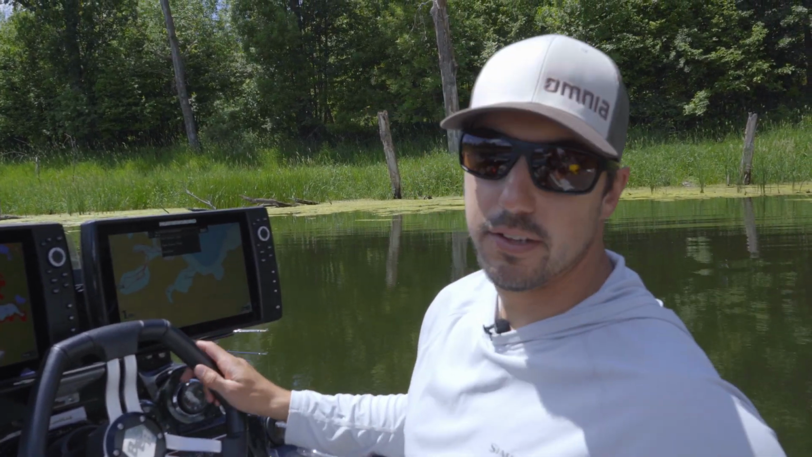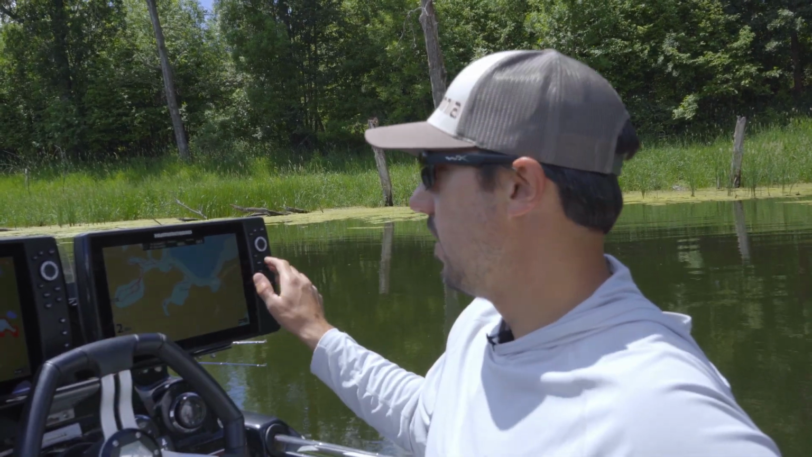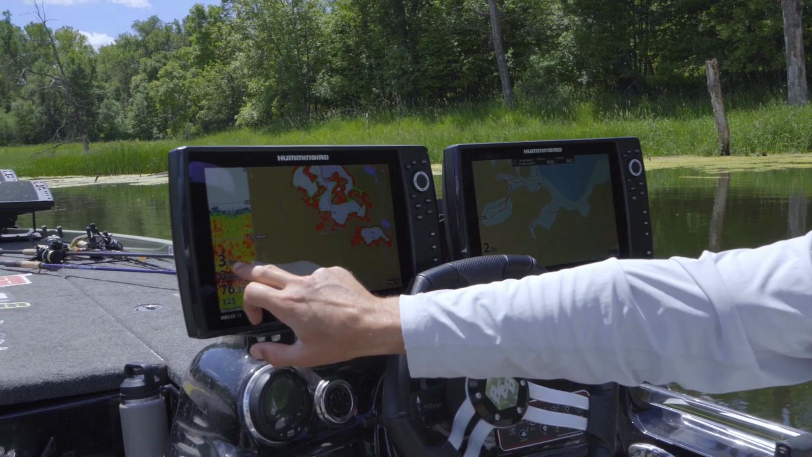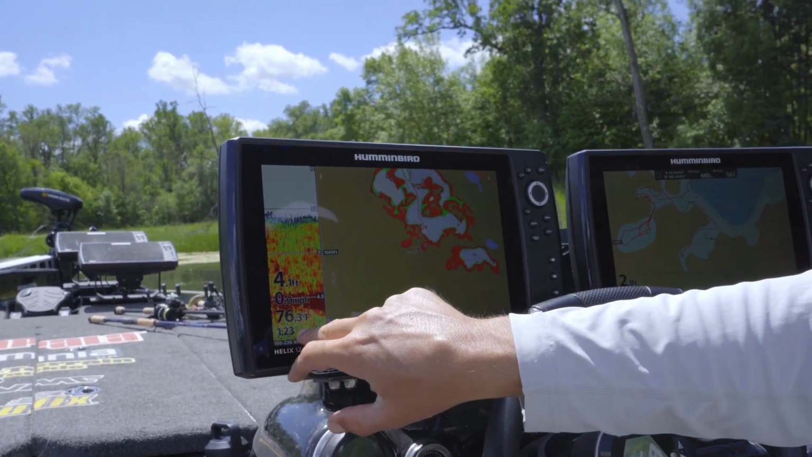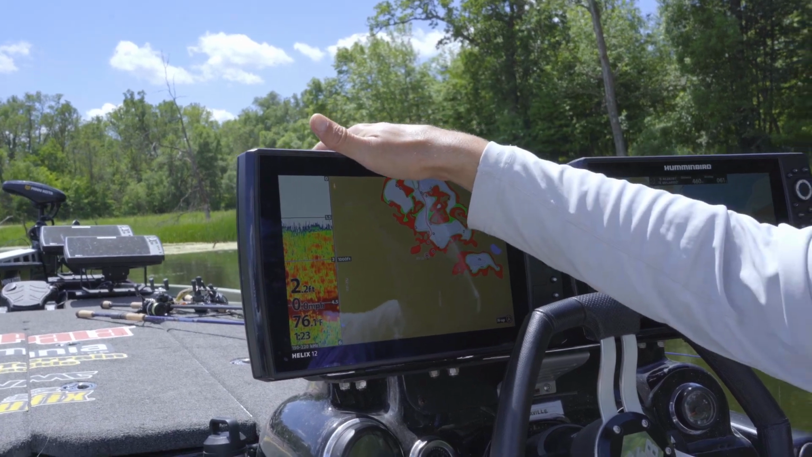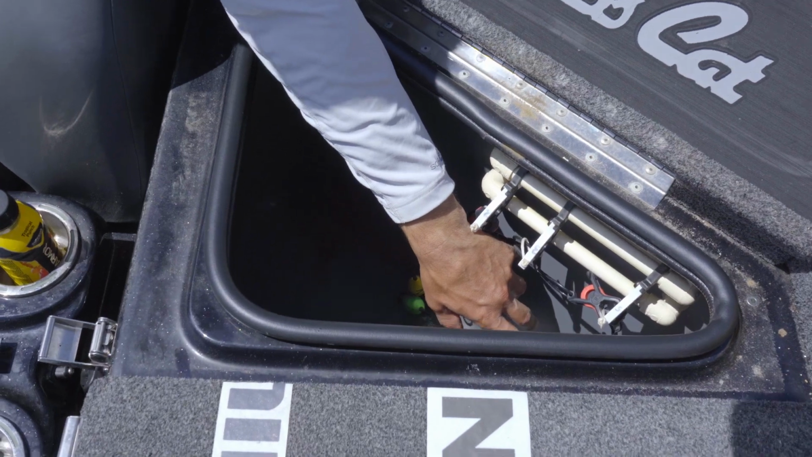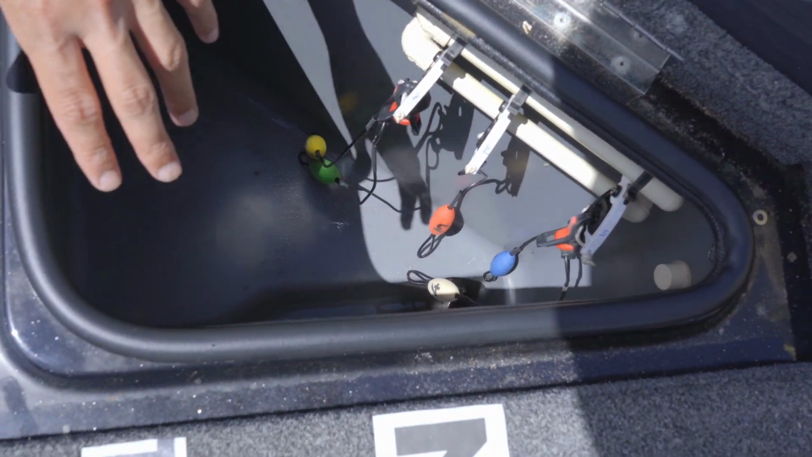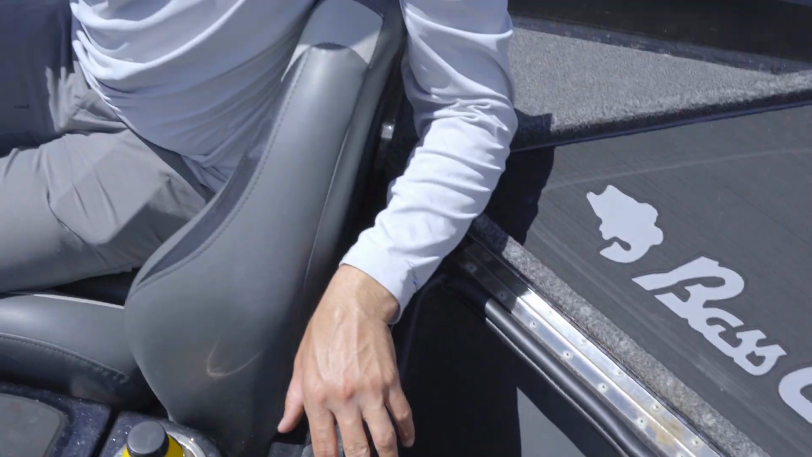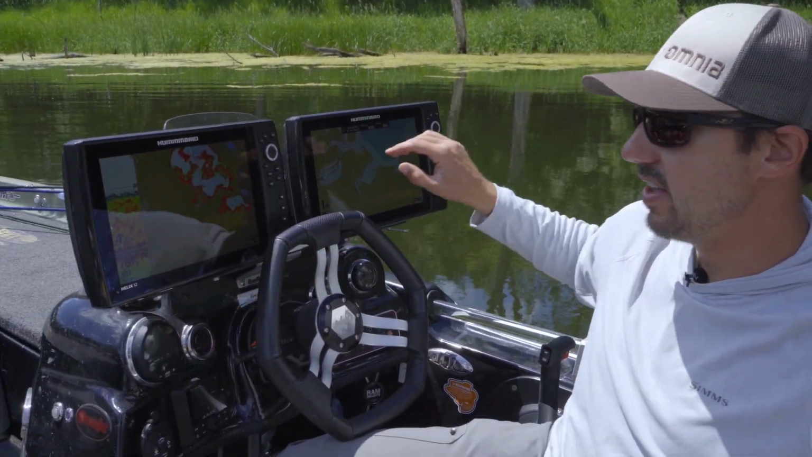And one last little tip, I've seen one other person do this, but I think it's really cool. So on this 2D unit, or 2D screen, I have a temperature gauge hooked up direct to this unit that goes right into my livewell. It's hooked up down through here. And so in the summertime tournaments, this temp gauge is coming off of my livewell water versus the actual lake water.